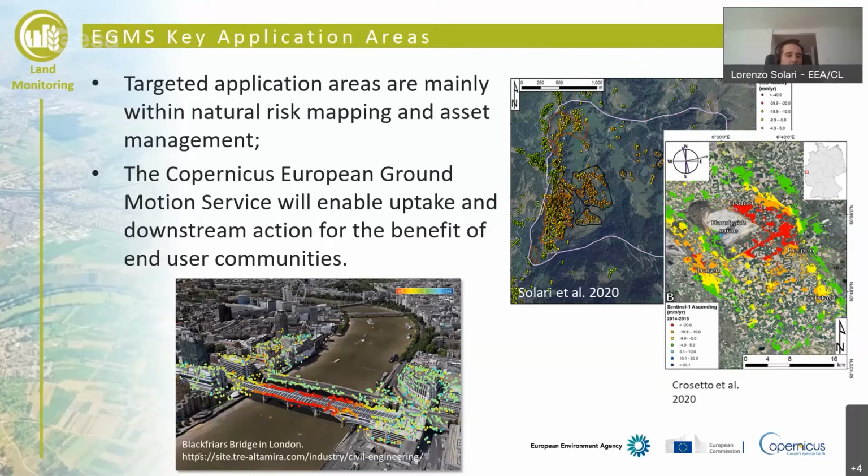And the ground motion service, of course, will enable uptake and downstream action for the benefit of end users and community.